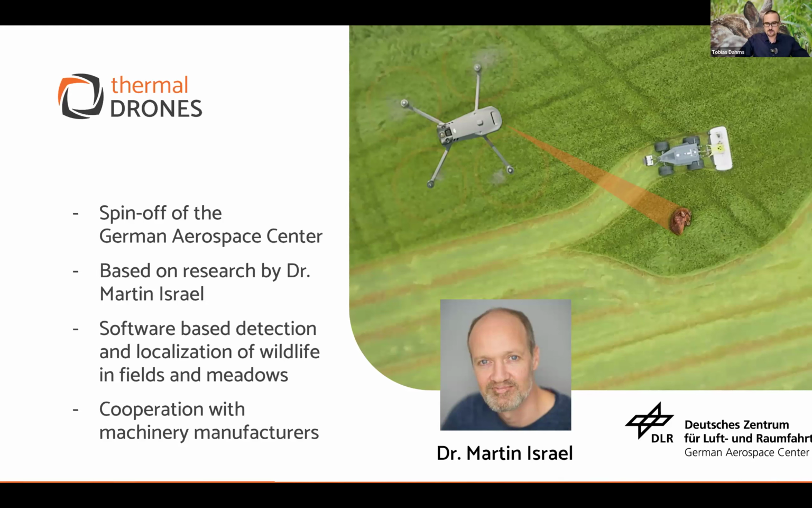And we do this together with agricultural machinery manufacturers. And we, for example, have already presented last year at the Technik a prototype where a mowing robot, larger machinery, is working together with a drone to protect wildlife in the field, and how this can be managed to avoid the killing of the animal.